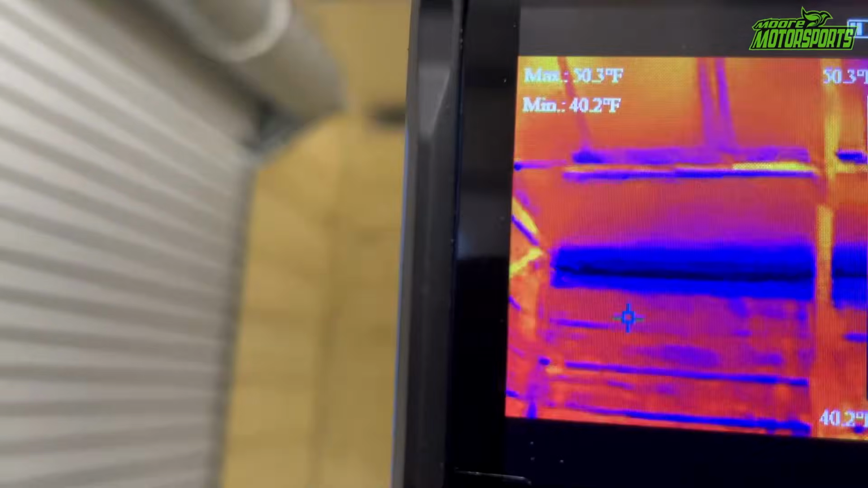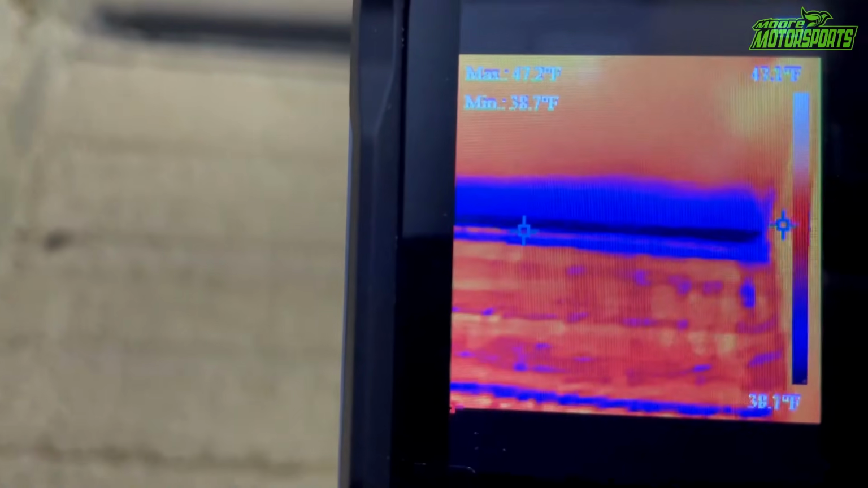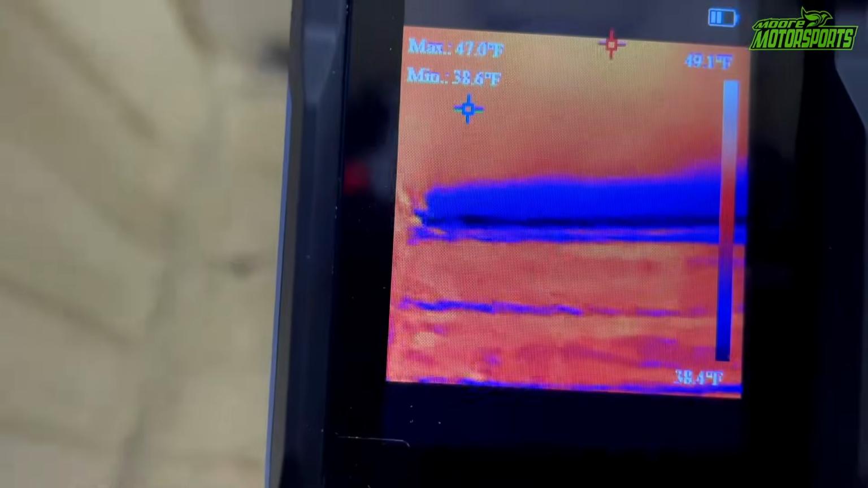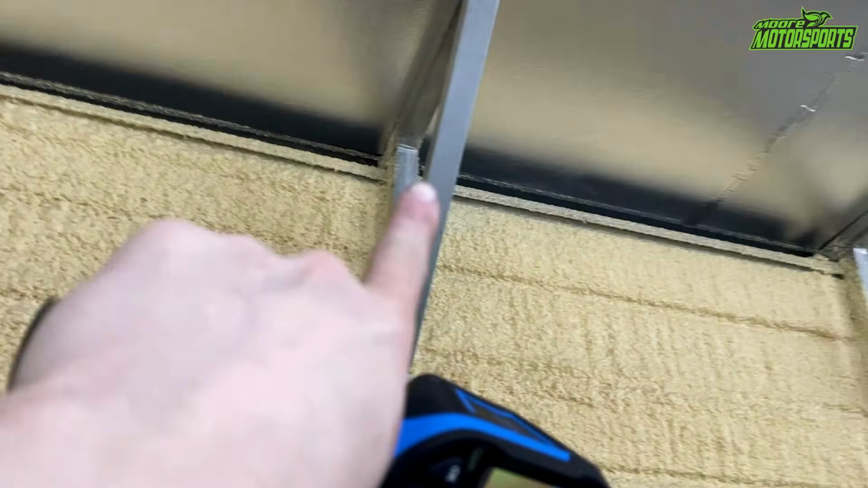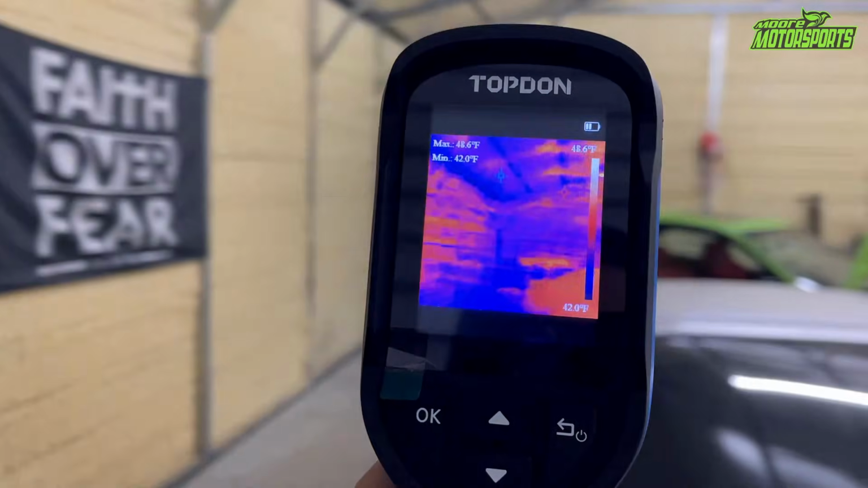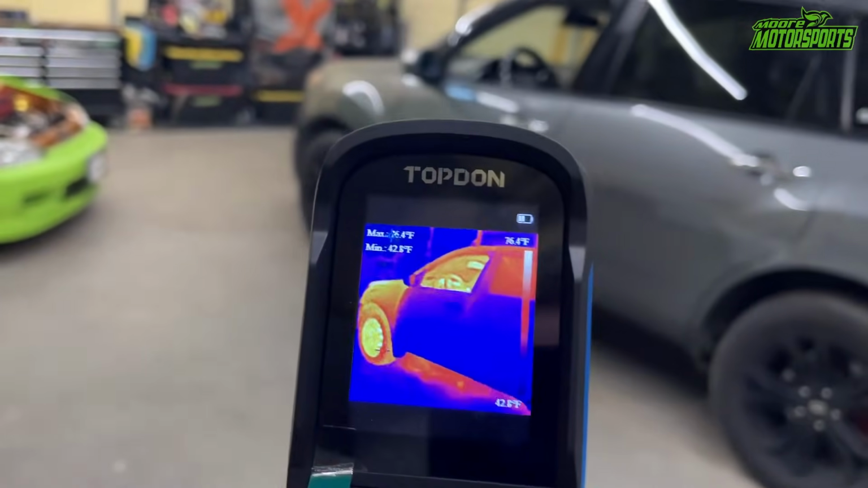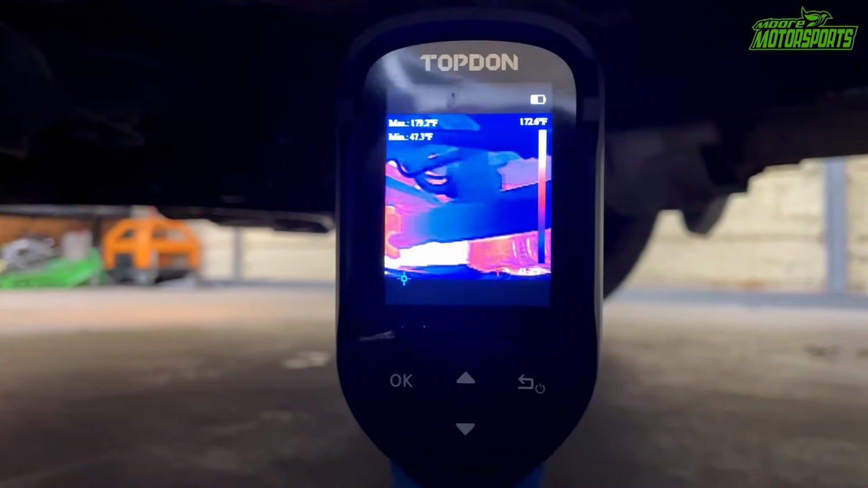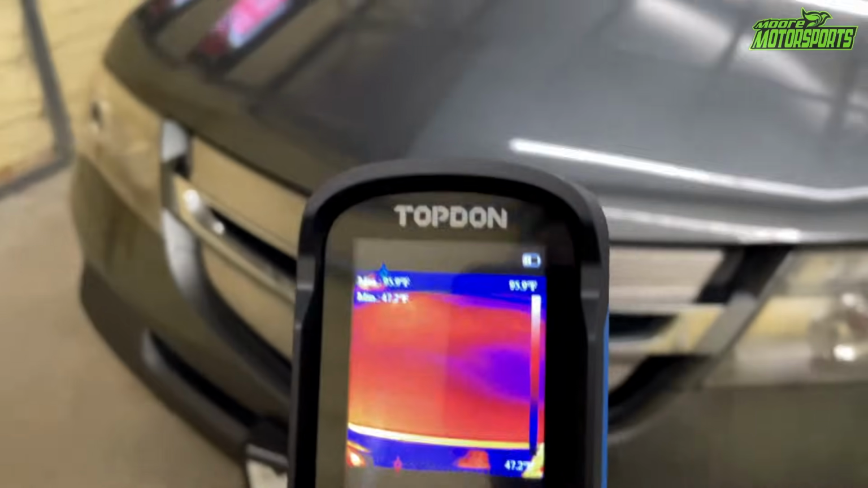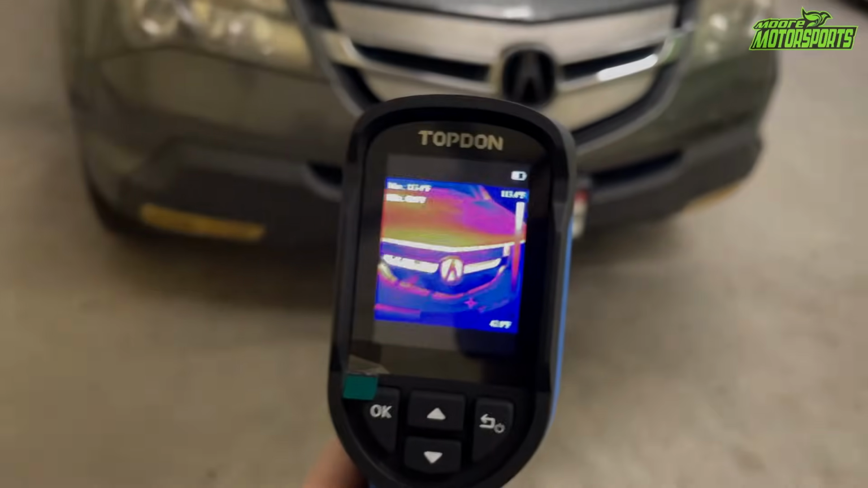So for example, we're going to move over here in the shop. You can see that dark blue. It's almost like black. That is where cold air is. So everything else is warmer, but there's cold there. So we need to insulate that upper area right in there just a little bit better all the way through, and it will definitely make it a bit warmer. So really good to use out here in the shop. You can also look under the vehicle, check temperatures of your catalytic converters or whatever. Really good for data, but its really good use is using it inside the house, which I'll show you next.